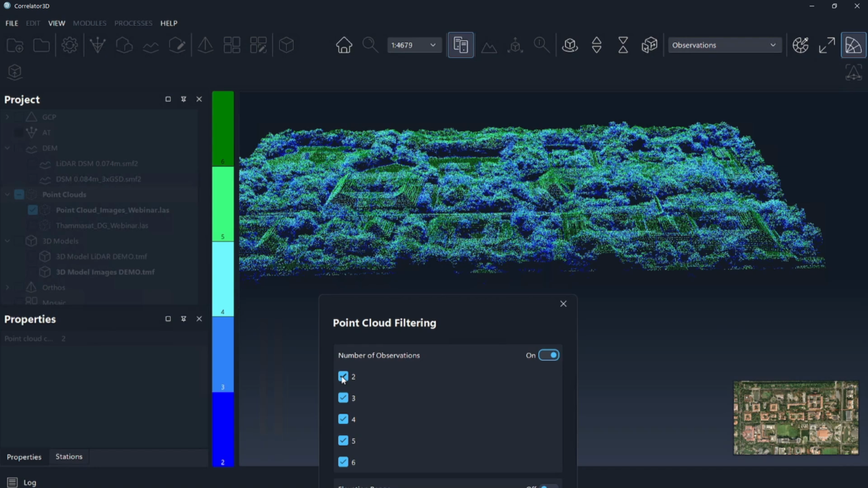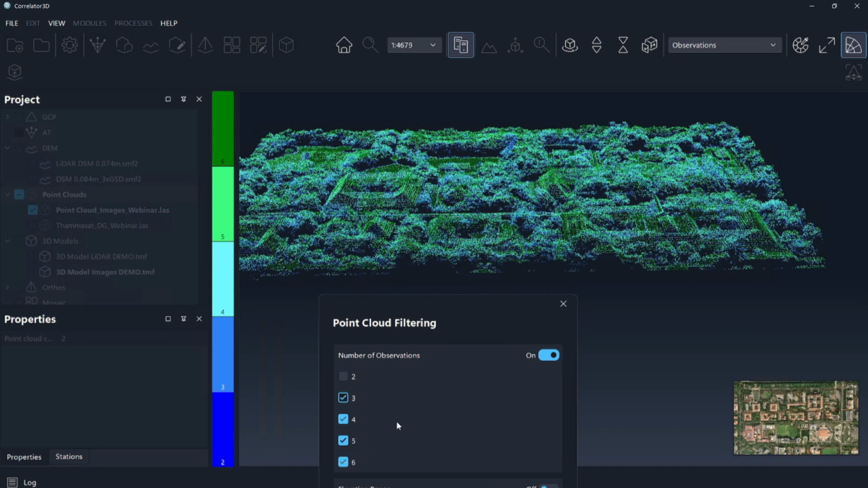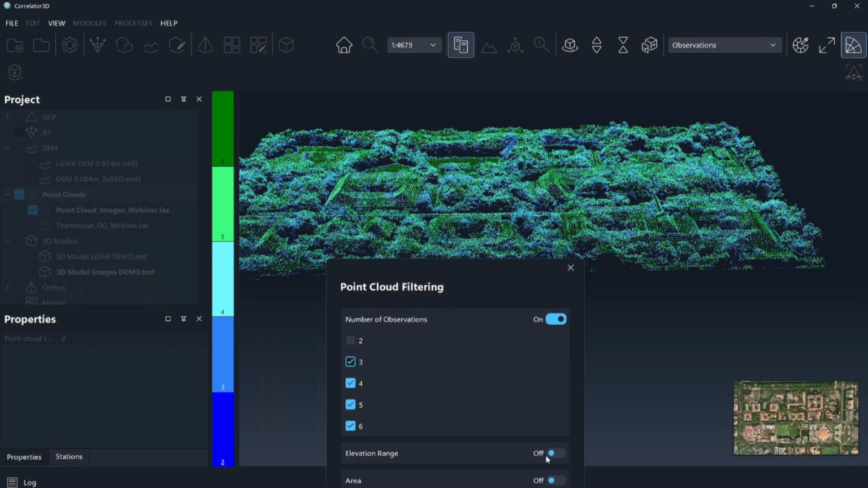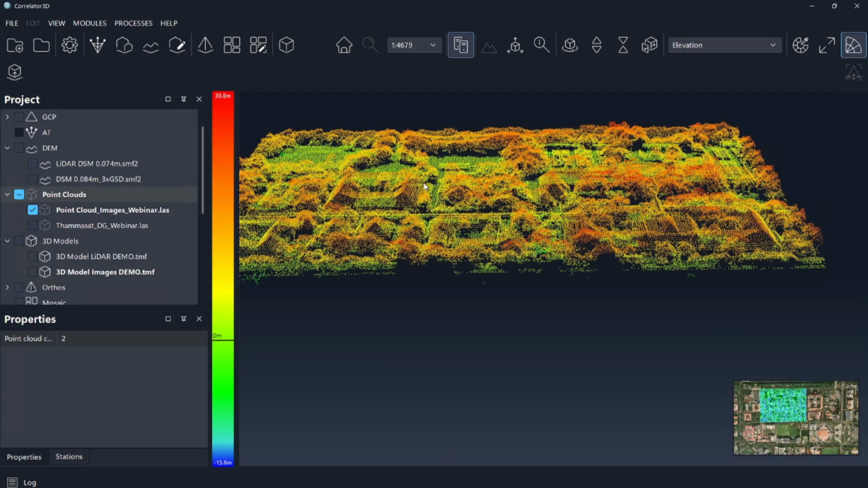Number of observations: you can remove points with 2, 3, or 4 observations, and of course we might need a little bit more than that. So you can always filter by this option as well, and you can combine it with the other filters that you have built into the software. That's something cool, right? It's a very neat tool, and you always have additional tools in those particular softwares when you produce these point clouds. So that's another option.